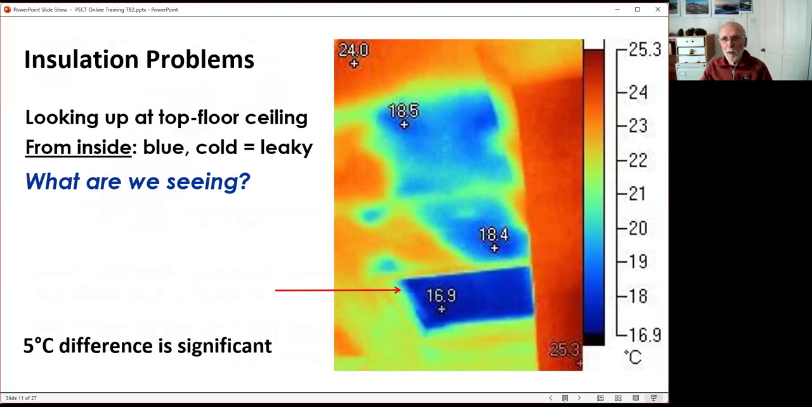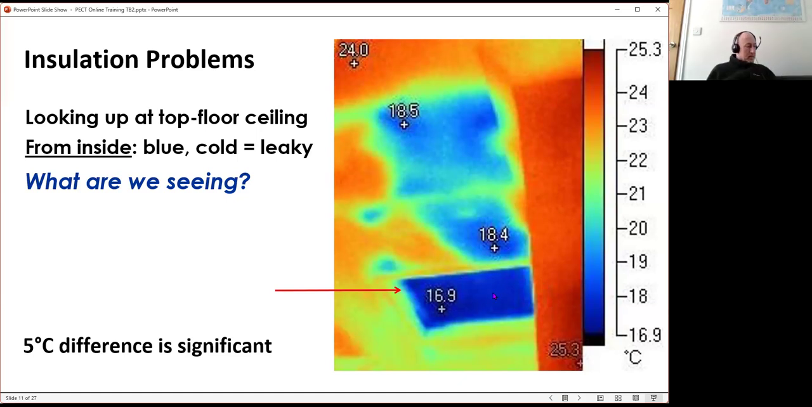This is the top floor of a house looking up at the ceiling. We're asking people, what's this blue rectangle here, this cold bit? Any ideas? Loft hatch? Yes, I think an uninsulated loft hatch. And then there are some areas here where the insulation's missing or thin.